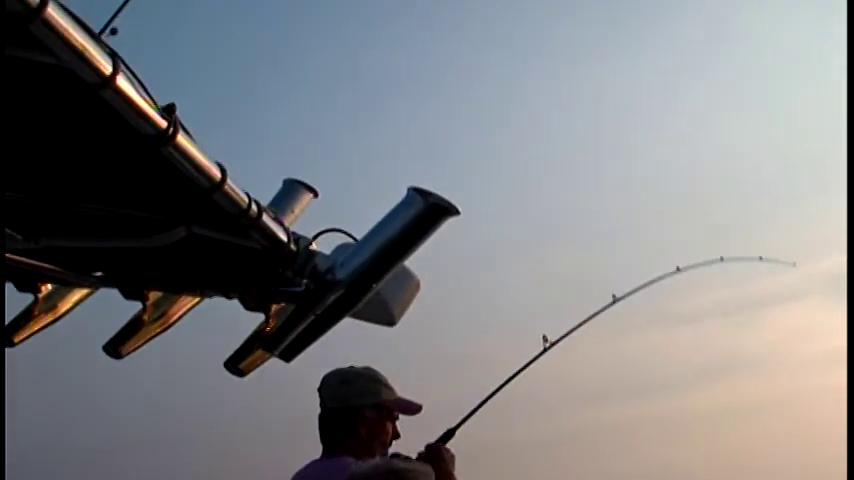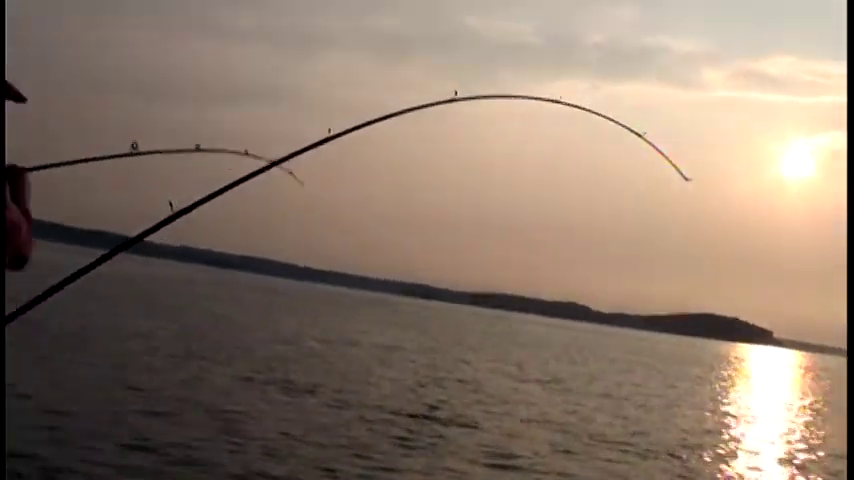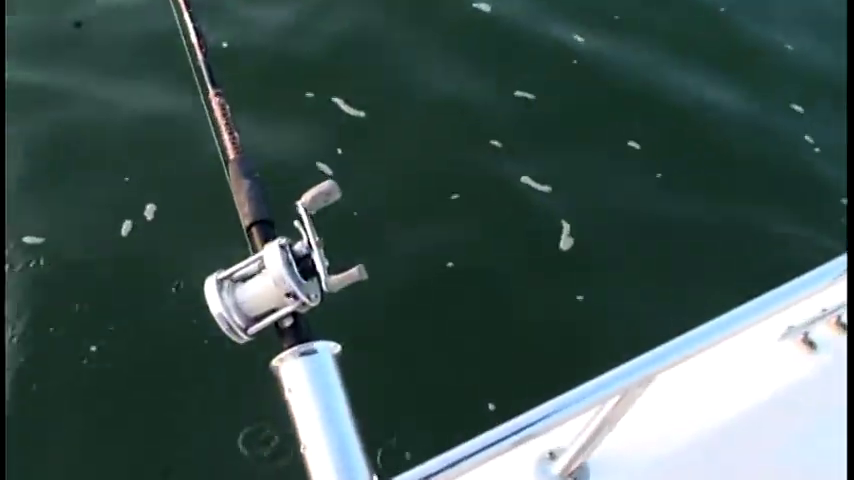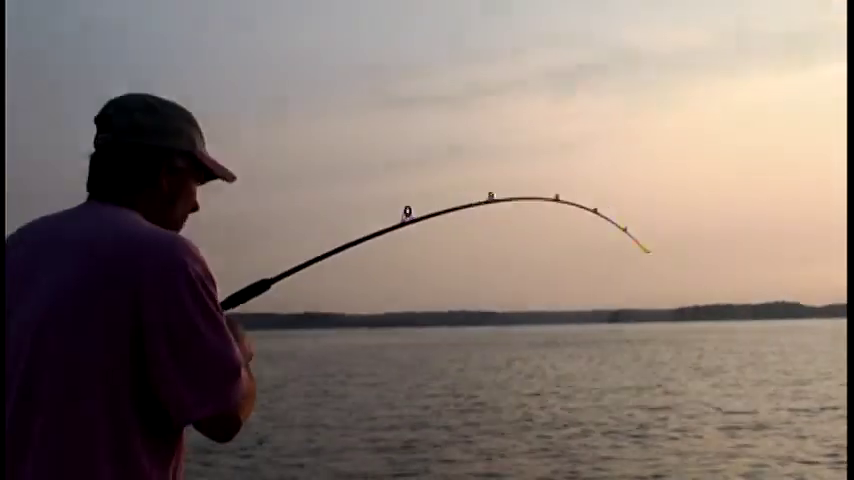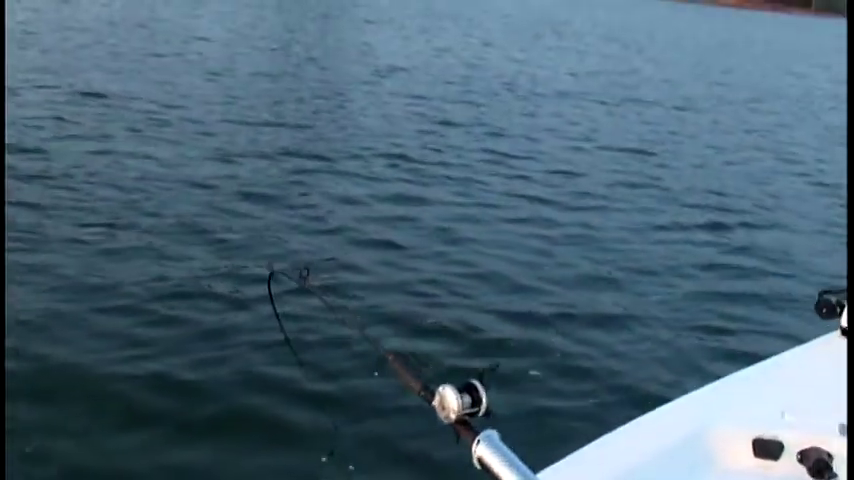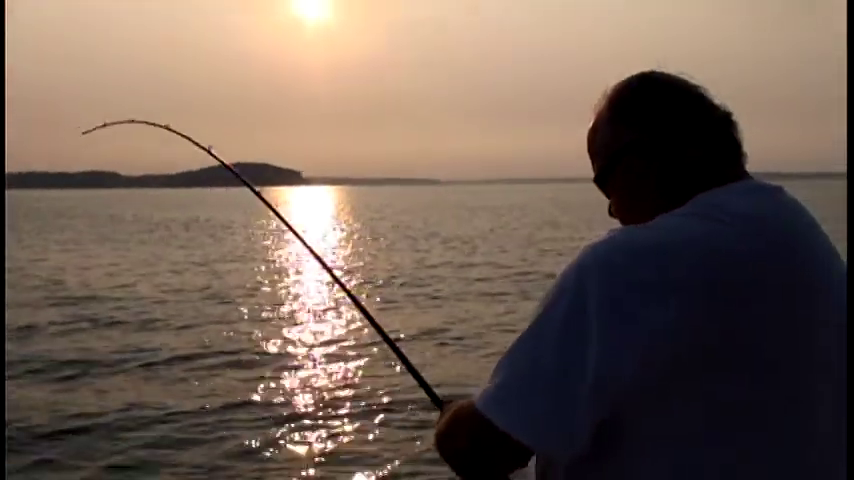You got one on right there. Drop one to the bottom. Nice. He ain't done yet. Mike, up front. Fish on, fish on, fish on. One on that screen right there. Fish flipping. Yes, fish on the screen.